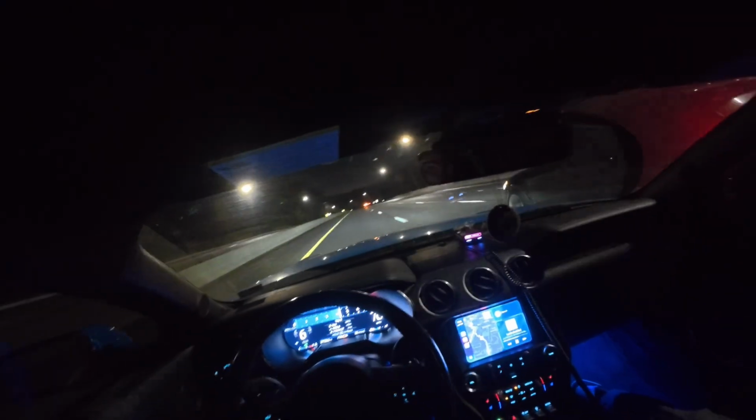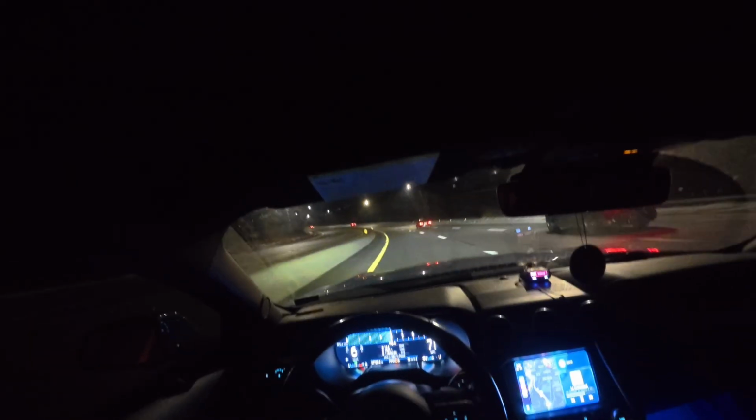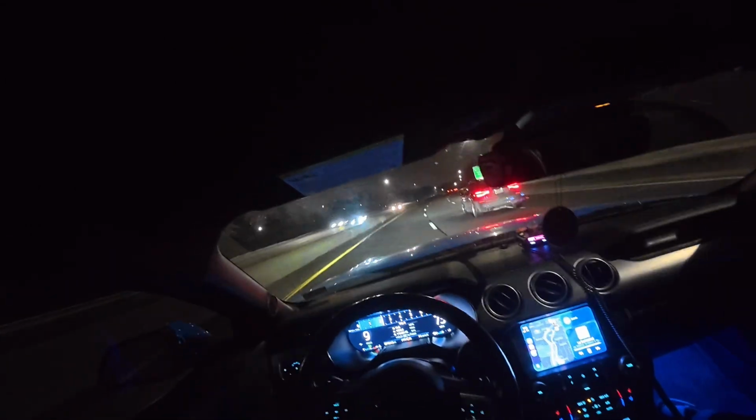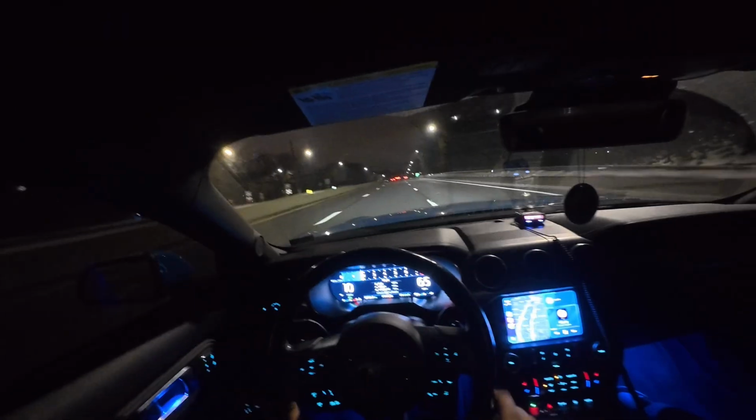Got this X3M Competition trying to do something. We need a straightaway. These roads are too curvy. Yeah, the fact that I'm really keeping up is messing with me. Honestly, I feel like I could have passed him. I don't know. Damn.